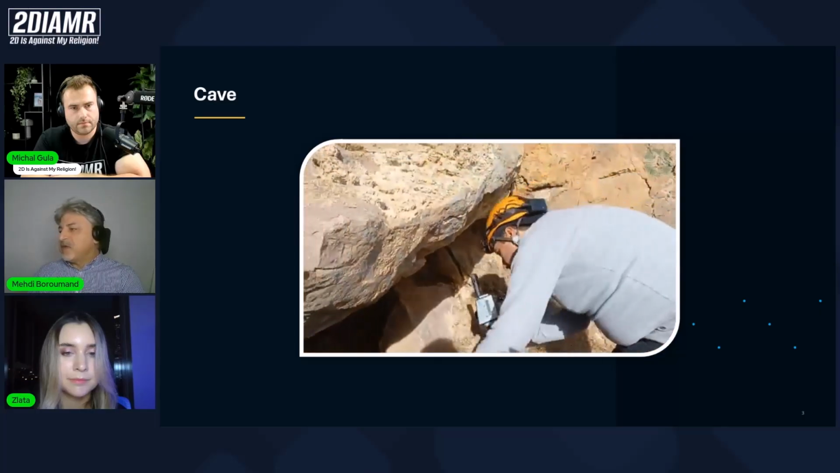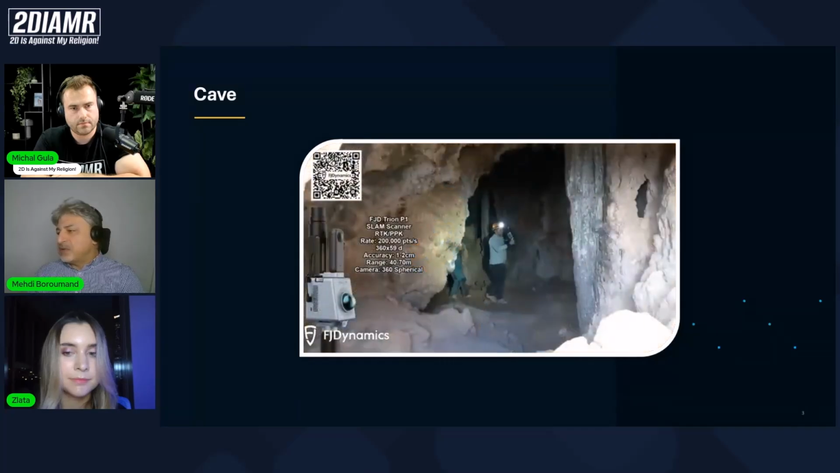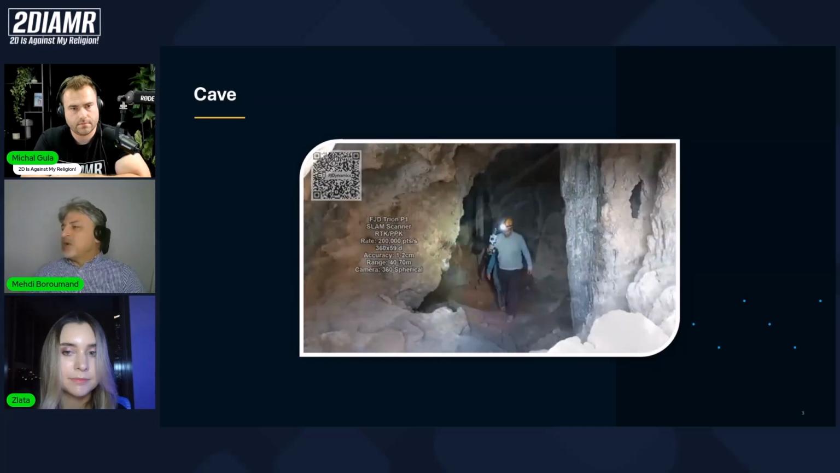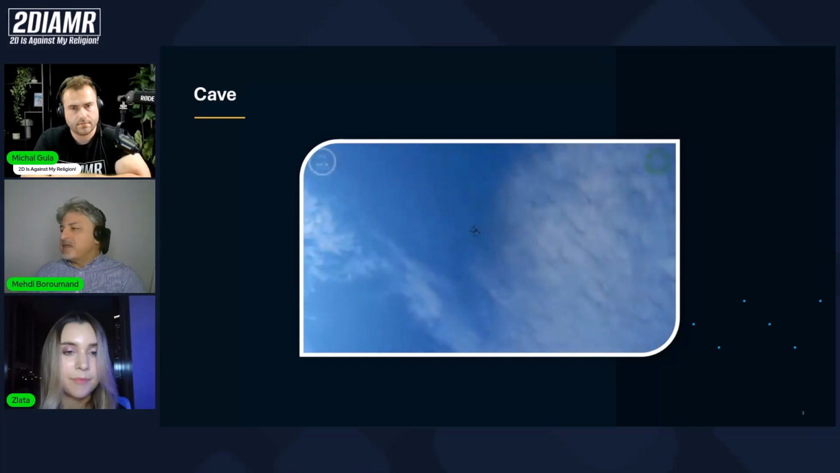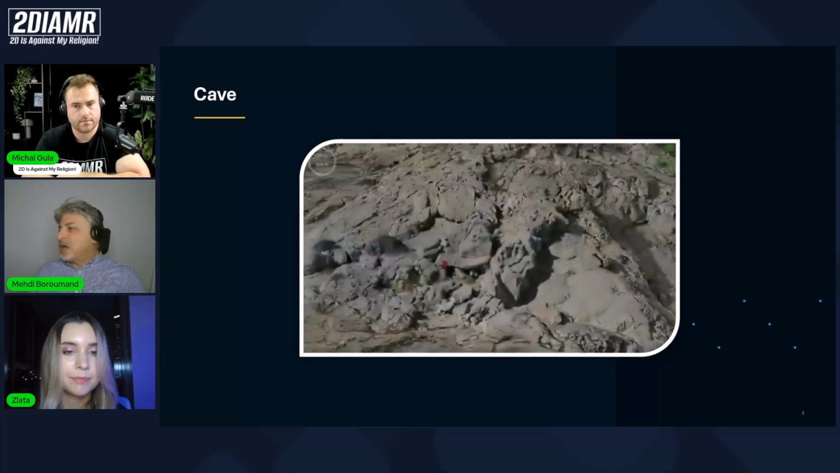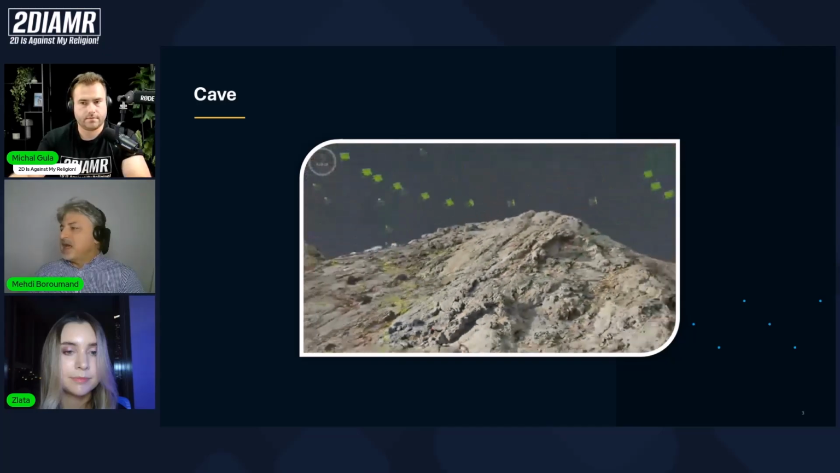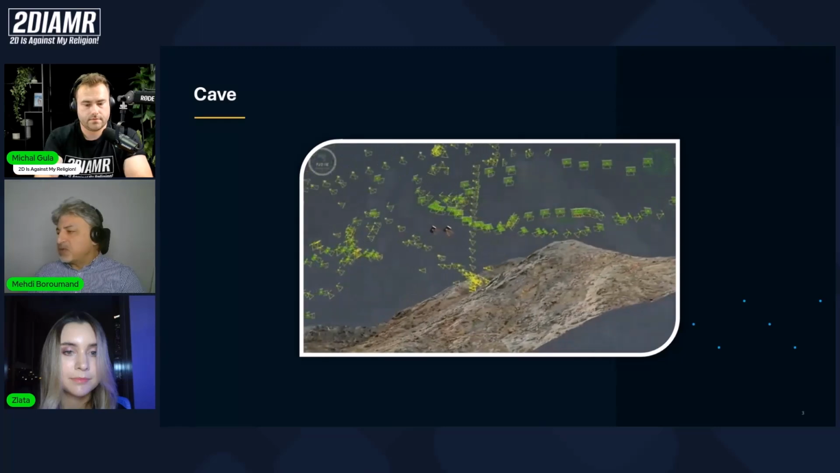My colleague is going in with the scanner, and I'm outside with the drone, my favorite toy. While my colleague was doing the scan, I was flying the drone. This was a Mavic 2 Pro at the time. So I was collecting imagery to have full coverage of the mountain above the head, and also inside.